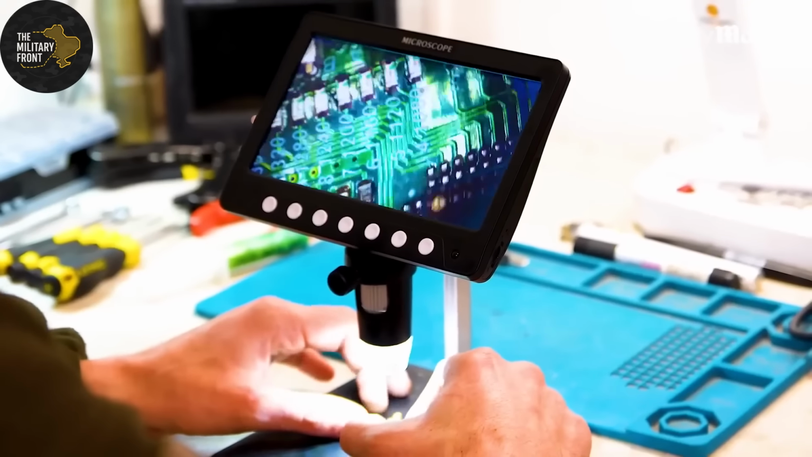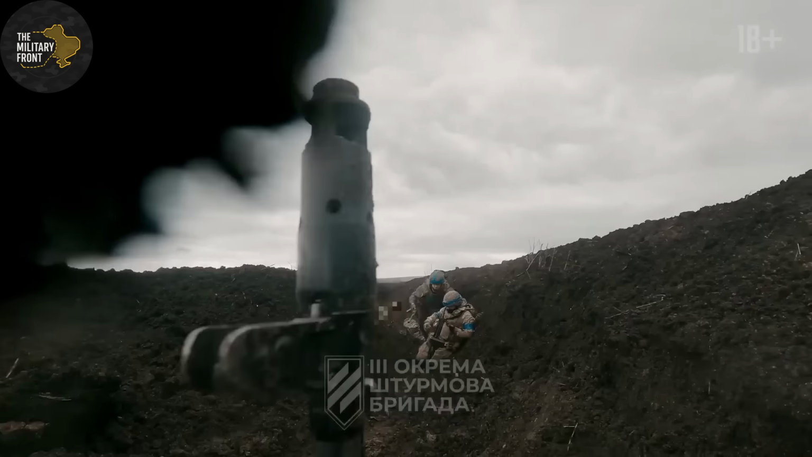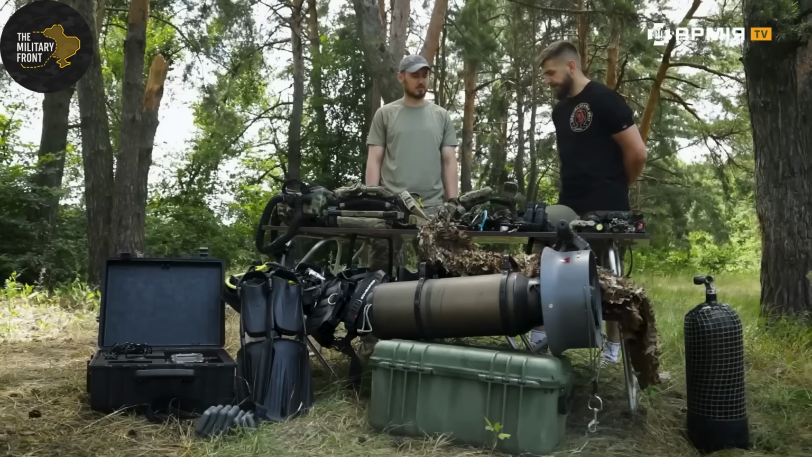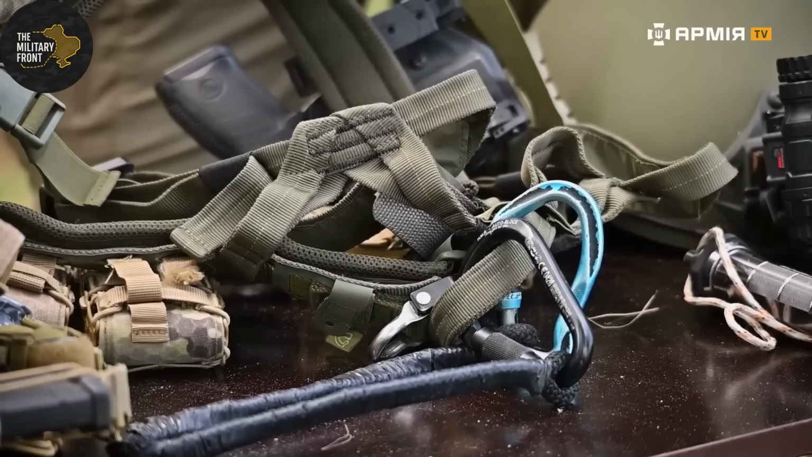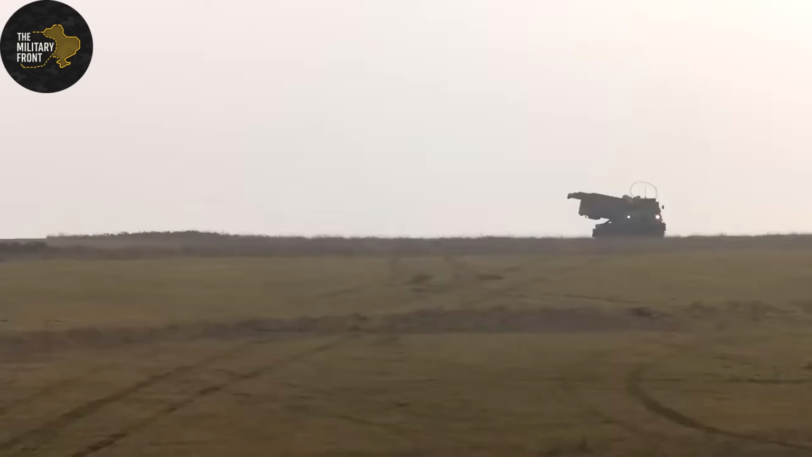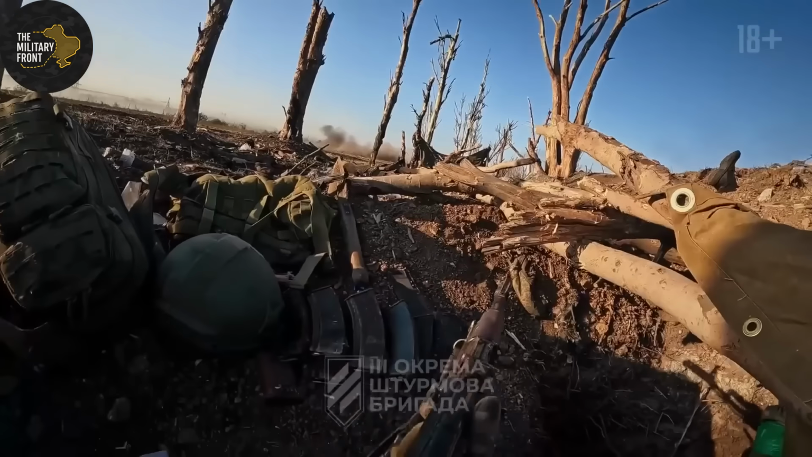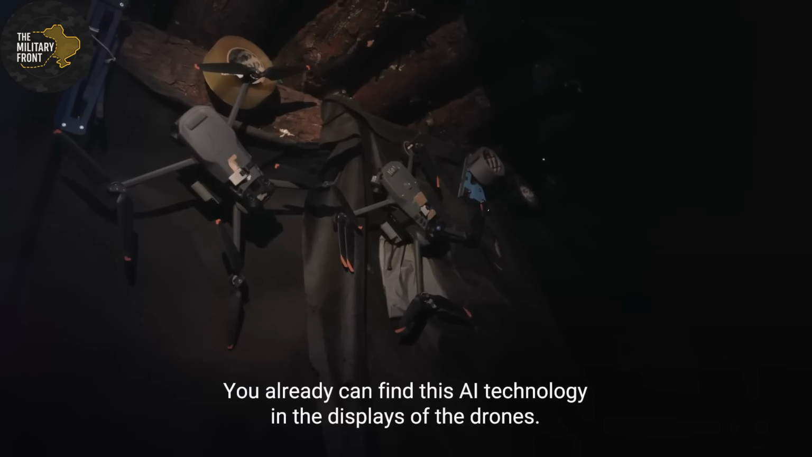23:47 hours. First FPV drone launched. This one carried 1.2 kilograms of high explosives. The operator identified 8 men in a ground floor room through thermal camera feed. Body heat showed clearly through the walls. The operator guided the warhead through an open window. Detonation inside enclosed space. Thermal camera showed 5 immediate casualties, 3 wounded attempting to crawl toward stairs.